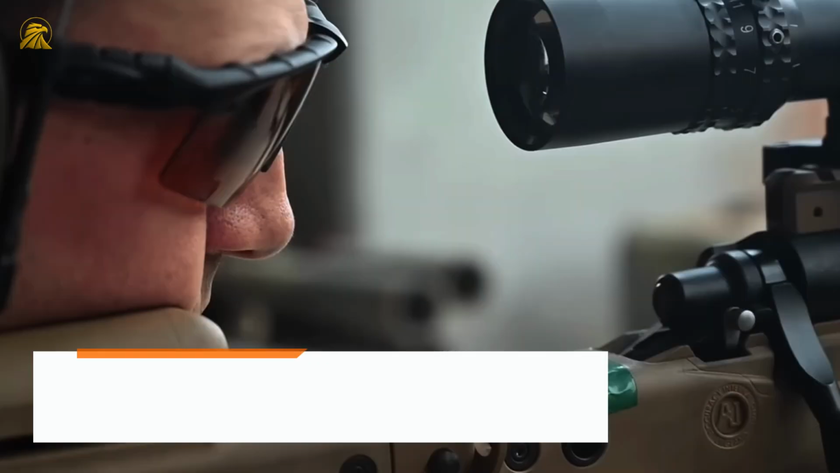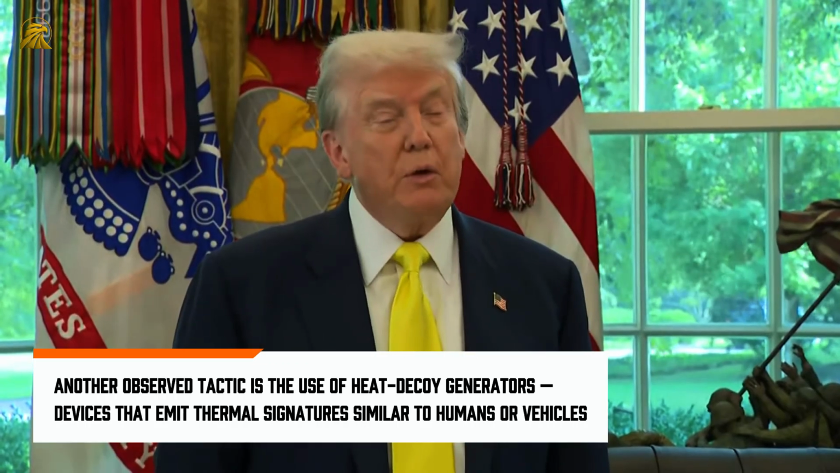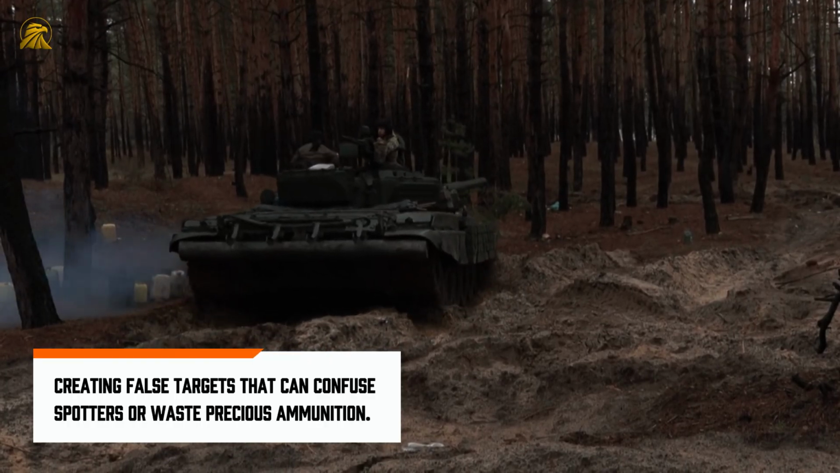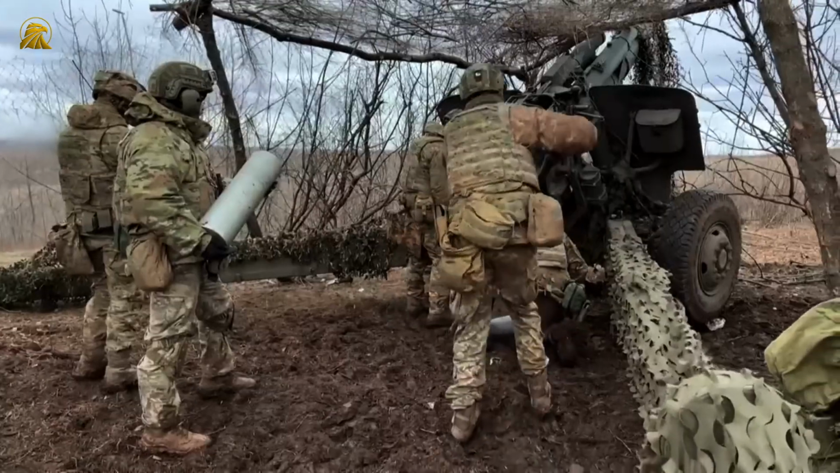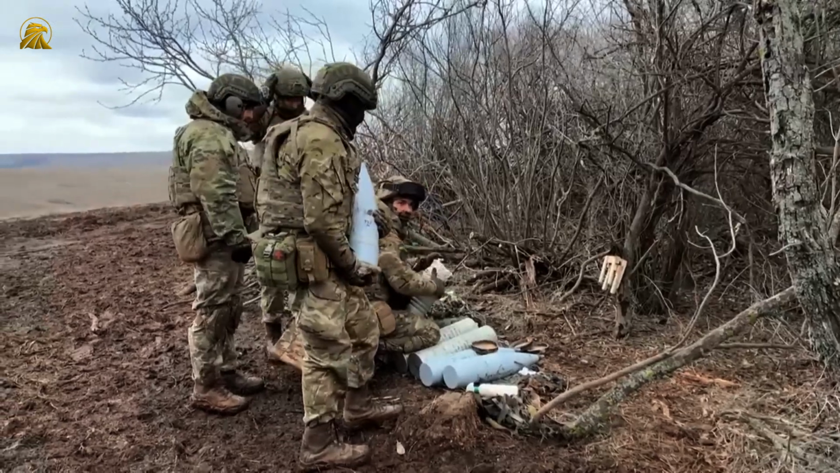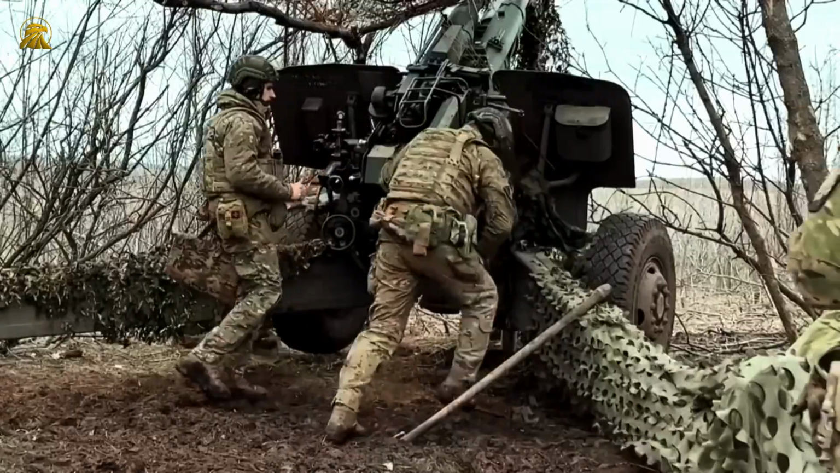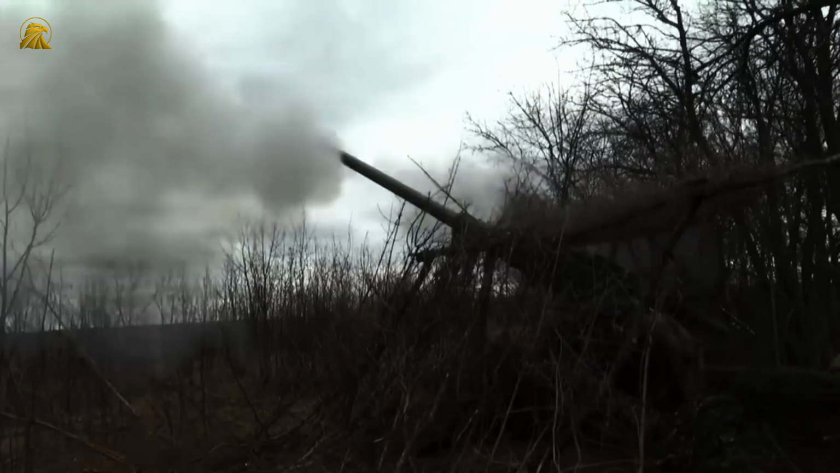Another observed tactic is the use of heat decoy generators, devices that emit thermal signatures similar to humans or vehicles, creating false targets that can confuse spotters or waste precious ammunition. Some are as simple as containers with burning fuel. Others are more sophisticated electronic devices that can simulate the specific thermal pattern of a vehicle engine or a group of people.